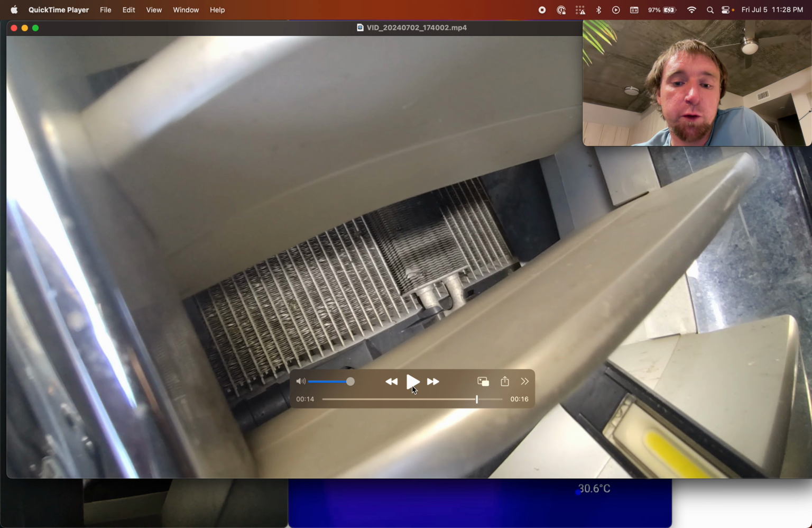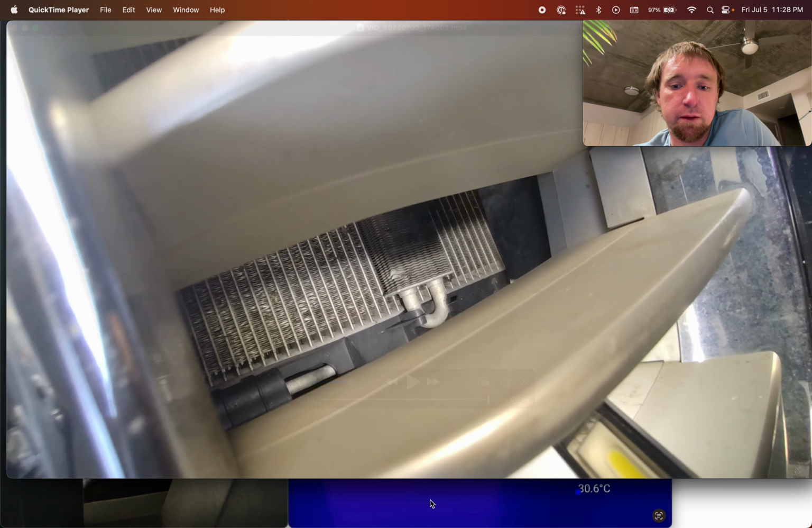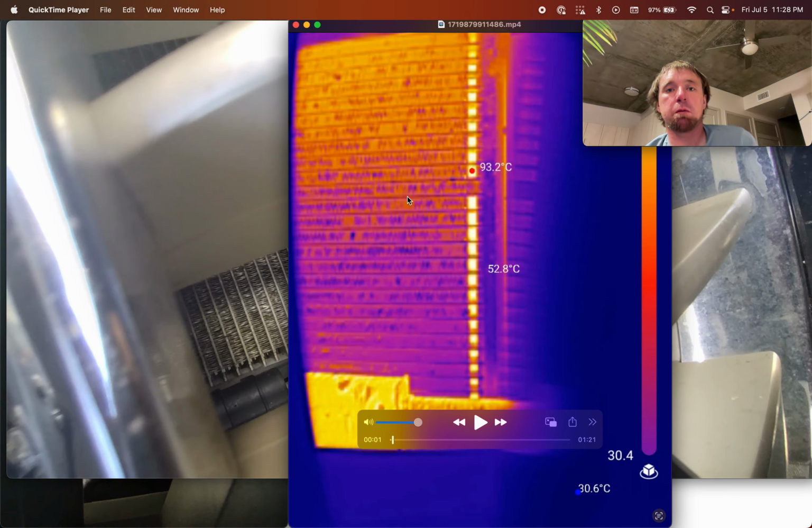And what you can kind of see here is that the radiator is just behind the AC condenser here, and you can kind of still see it. And you're going to see this now in the video of the infrared camera I'm going to play here.